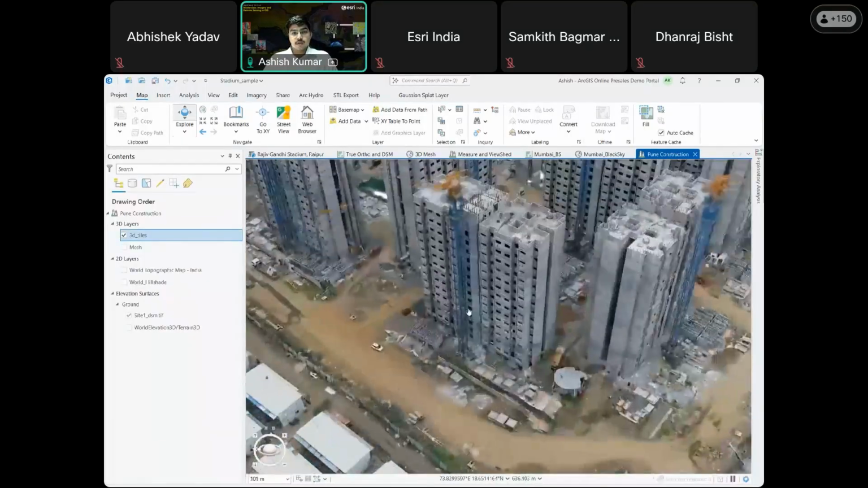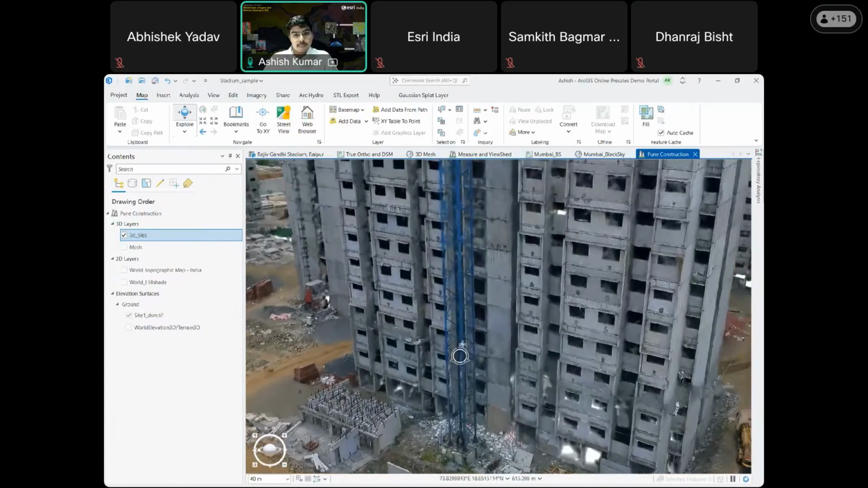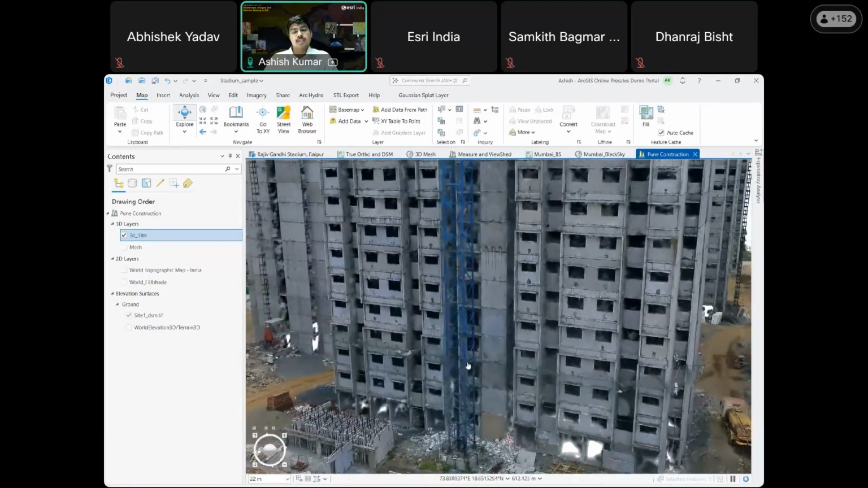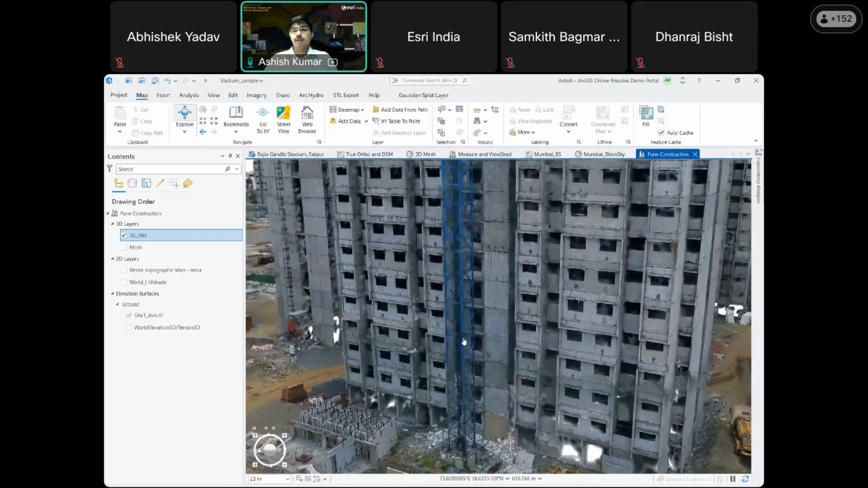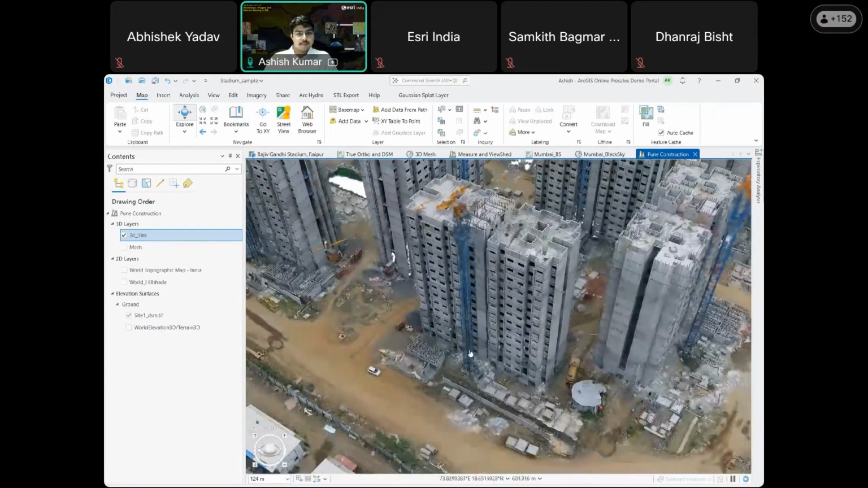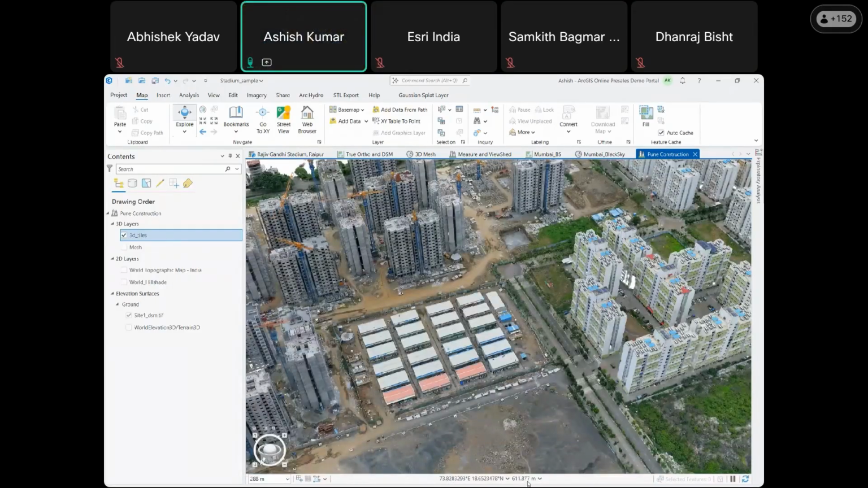As I zoom in, these are the layers that you can see in the towers. So these generations are more accurate in the point clouds. Now I'll move on to a different application.